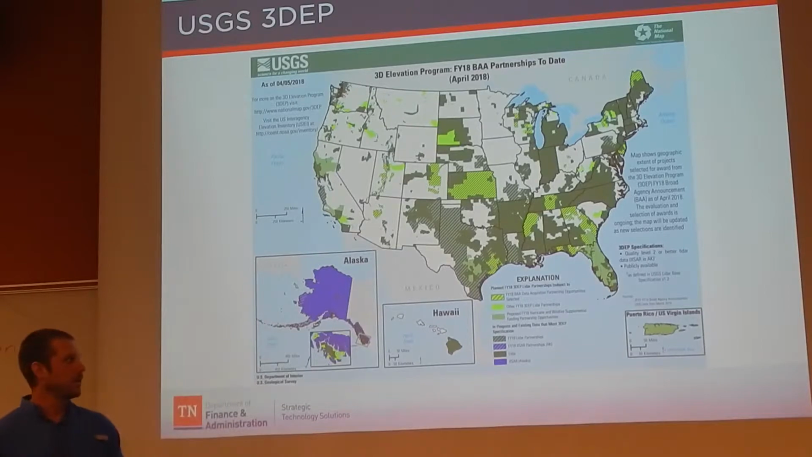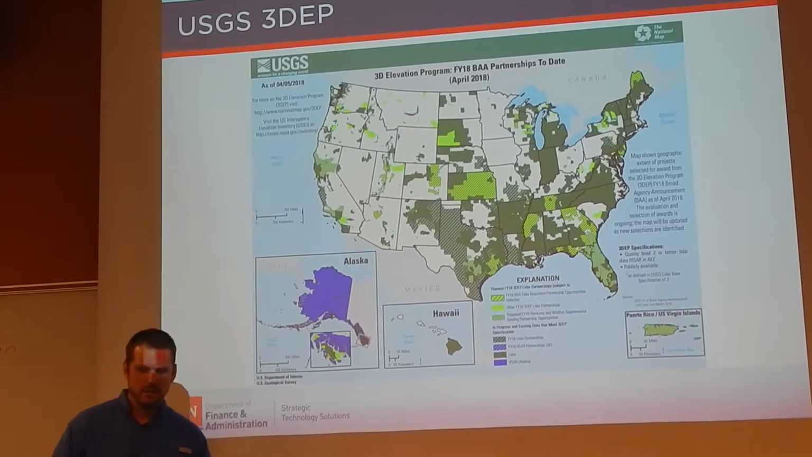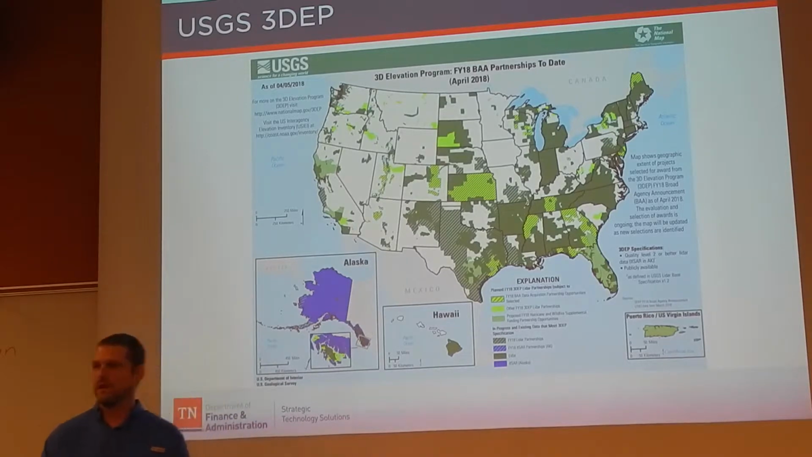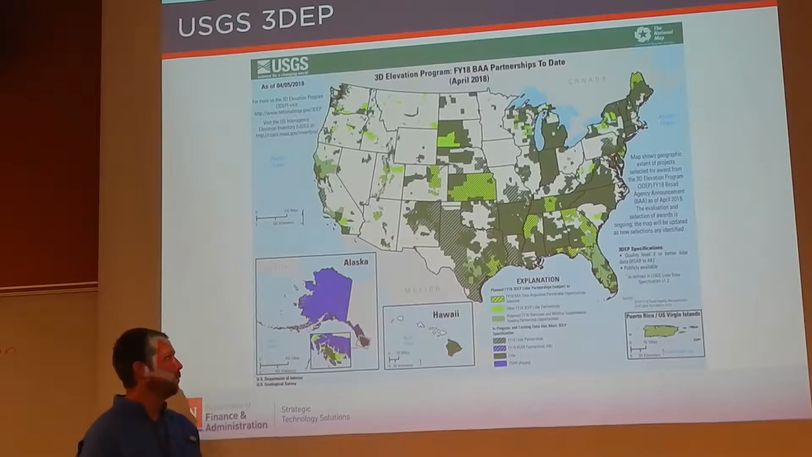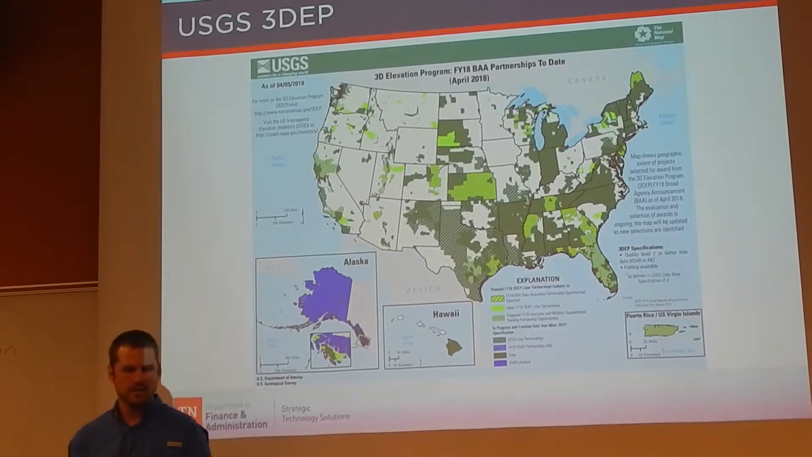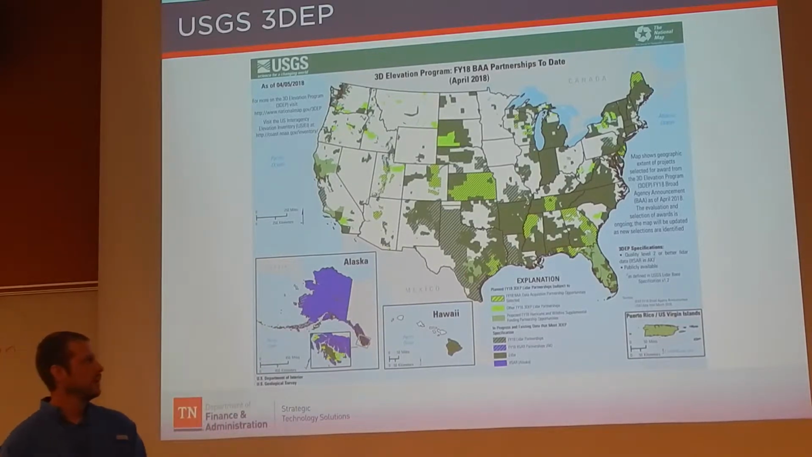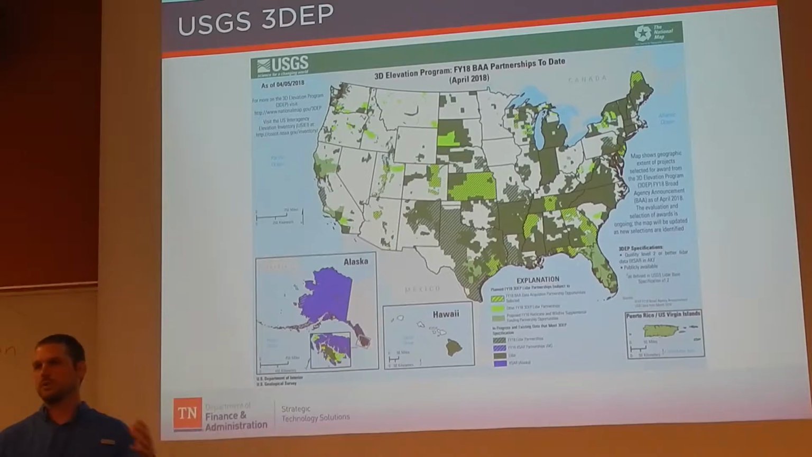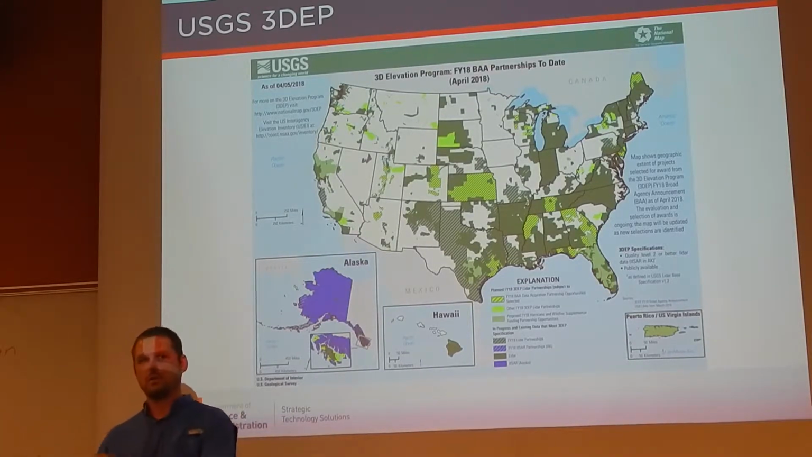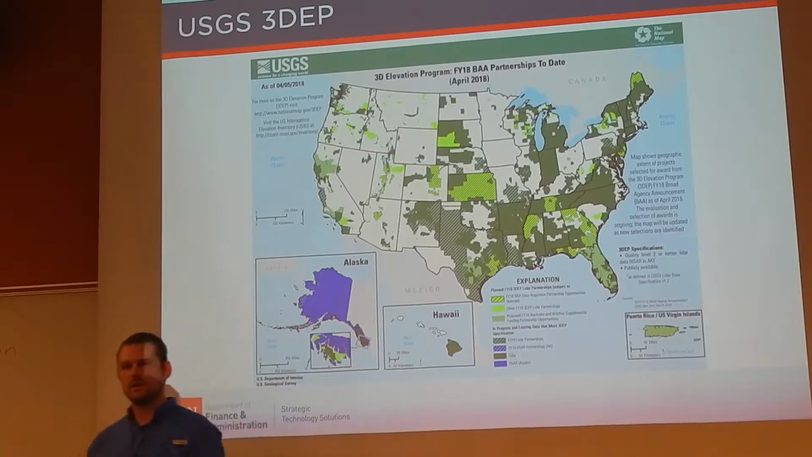Here's a quick map showing the status. You can see the middle region of Tennessee there. We've already had it flown, and it should be delivered next year in April sometime. West Tennessee is a lot of NRCS data. That's USDA NRCS, and that data is out there. It's in UTM meters. But hopefully we'll get some money pulled together and get the western part of Tennessee flown with the 3DEM specifications, because it's a little bit older data.